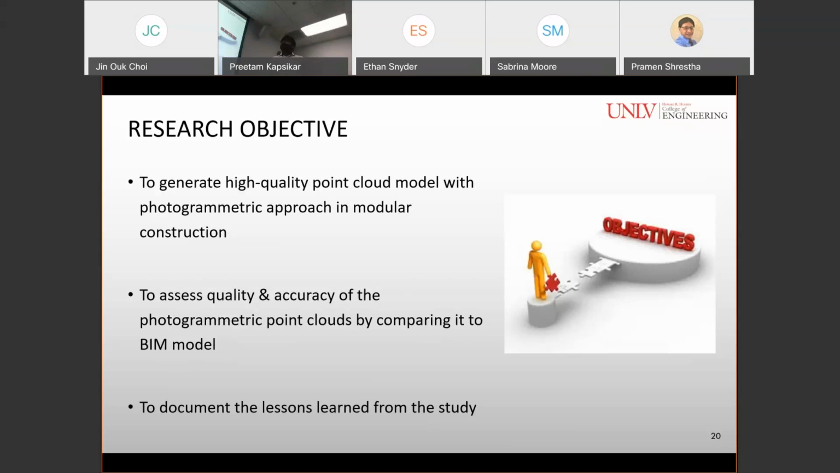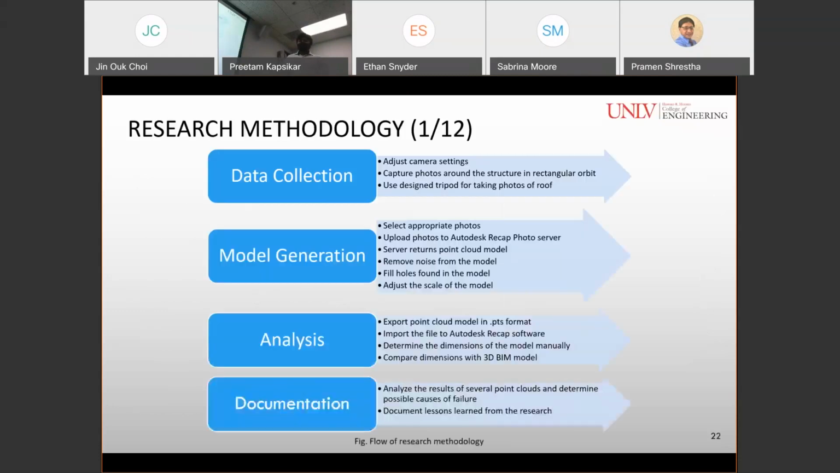So the research objectives for this study were to generate a high quality point cloud model with the photogrammetric approach in modular construction, to assess the quality of the generated photogrammetric point clouds by comparing it to the BIM model, and to document the lessons learned from this study. So the research methodology consisted of four important phases, which are data collection, model generation, analysis, and documentation, which will be discussed in upcoming slides.